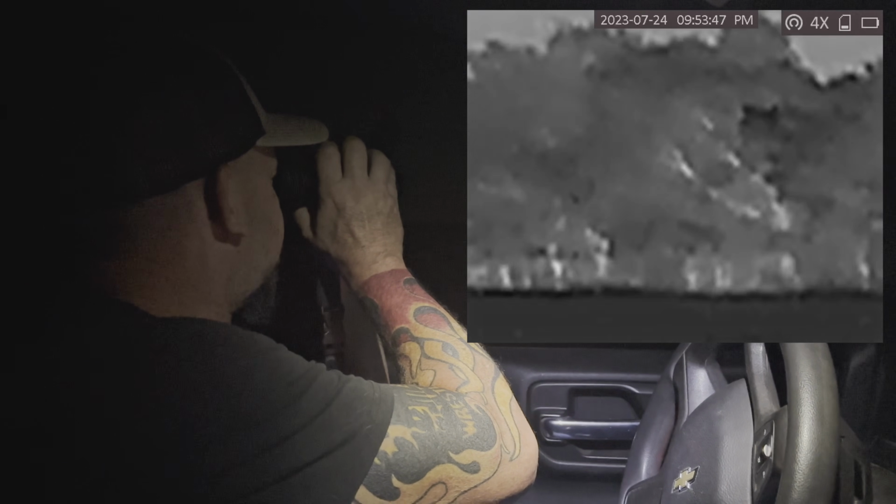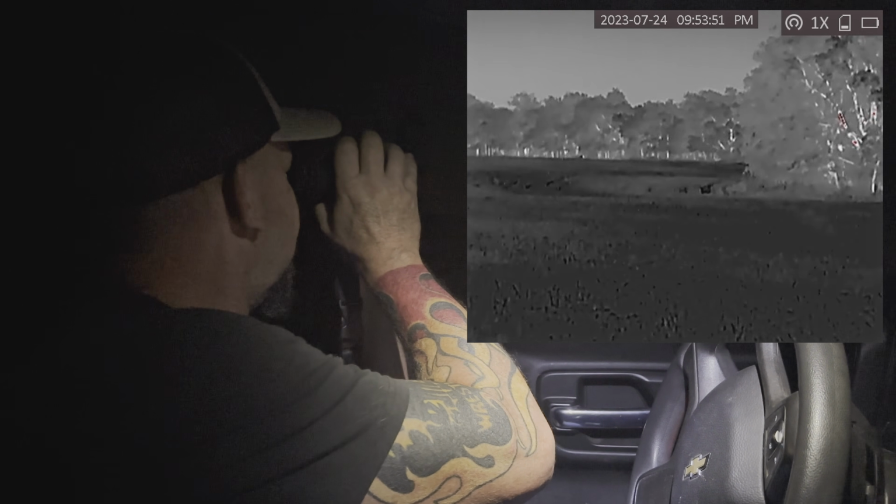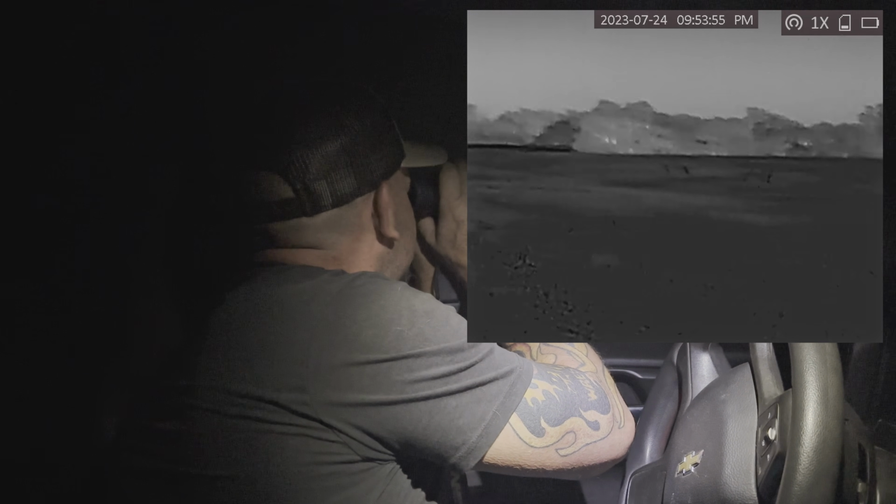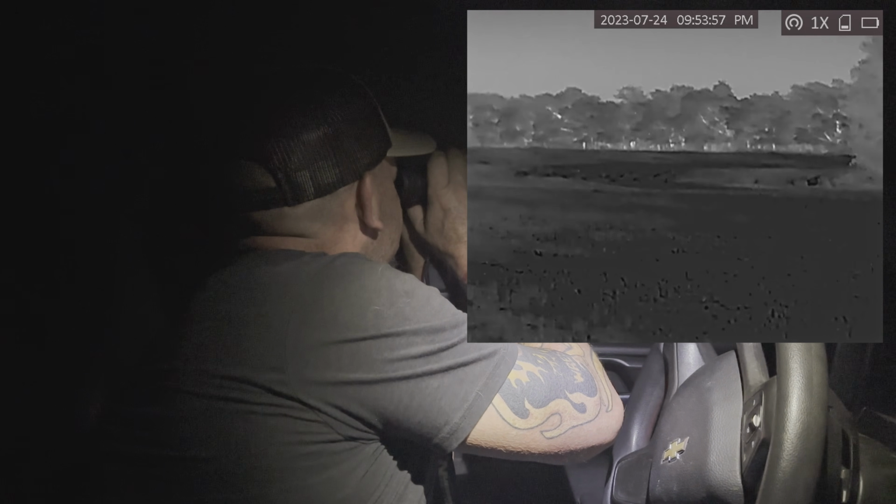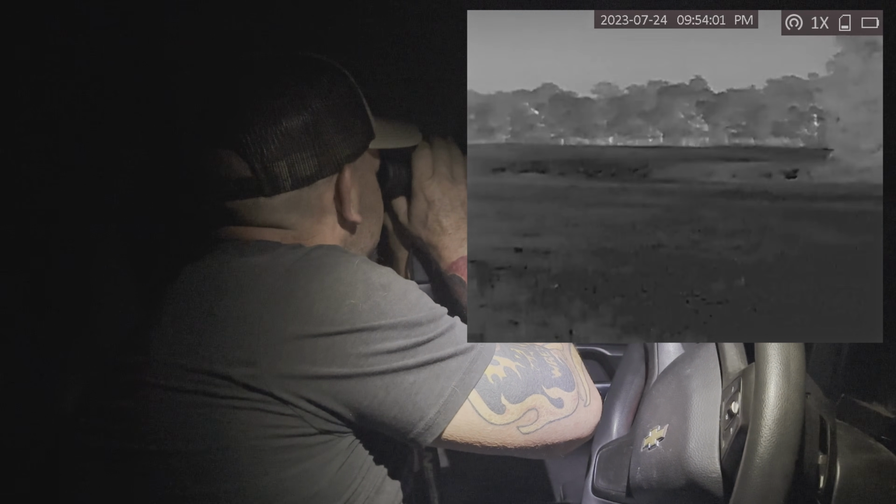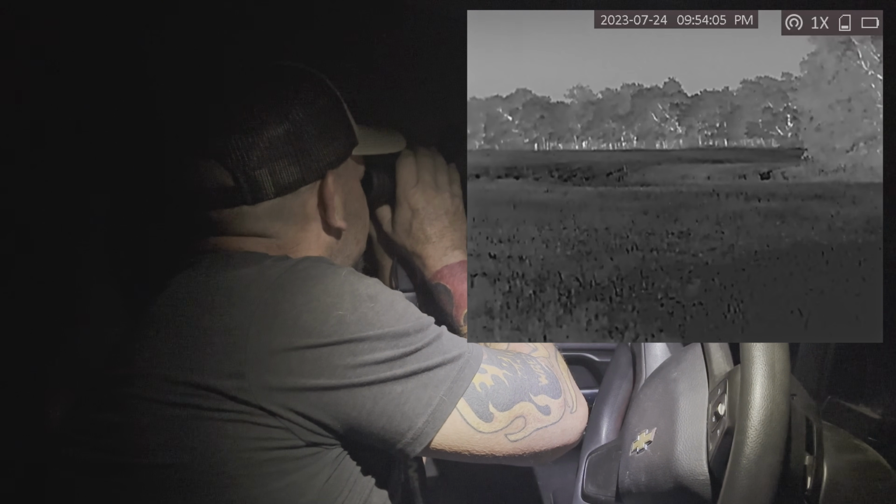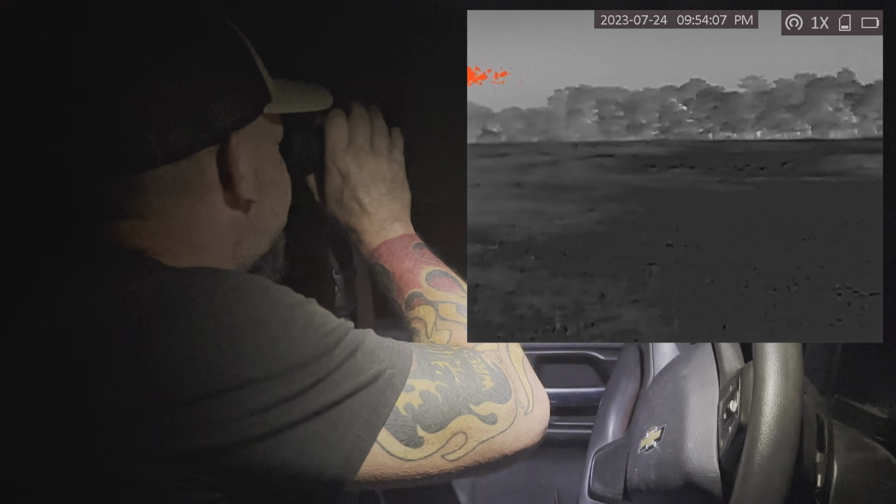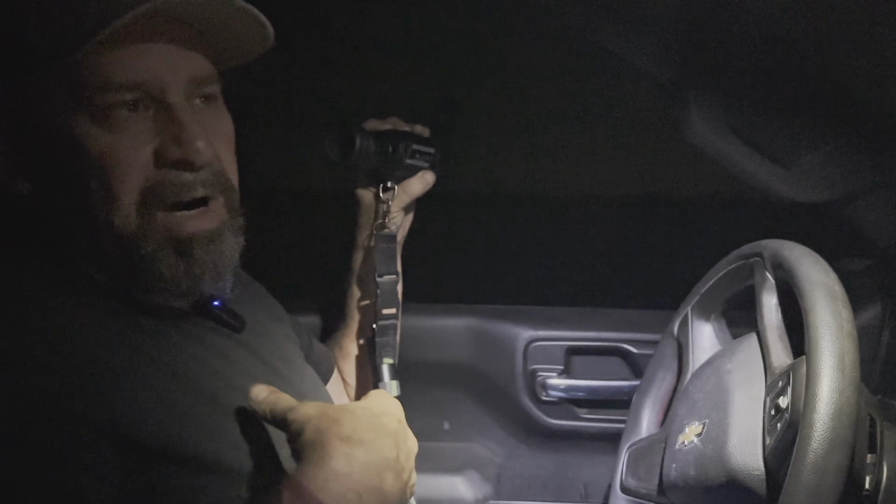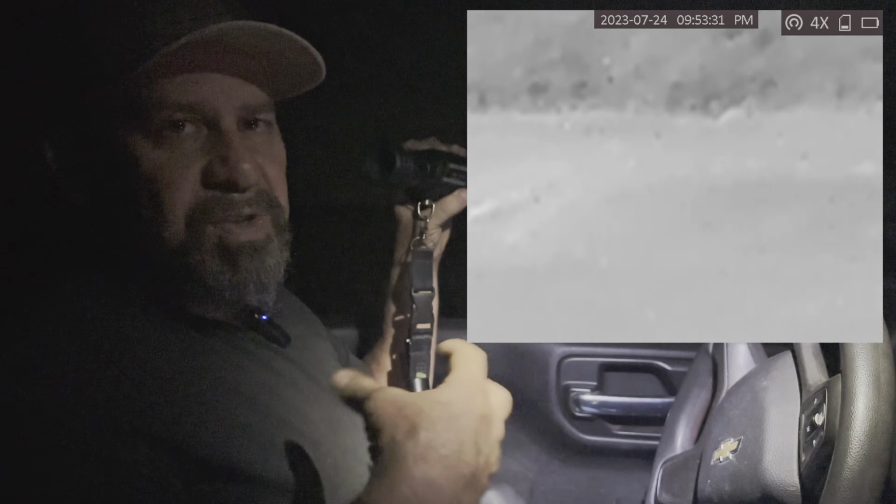I was just doing a quick scan and we try to find him again. We have a hog out here in the field. He's half covered in mud. It's kind of funny, we call it a predator pig because if you've seen the movie Predator with Arnold Schwarzenegger, he covered himself in mud to conceal his heat so the predator couldn't see his heat source. And these pigs, if they're covered in mud, will do the same thing. So when they're covered in mud, they'll conceal that thermal heat, and you'll just see bits and pieces of them.